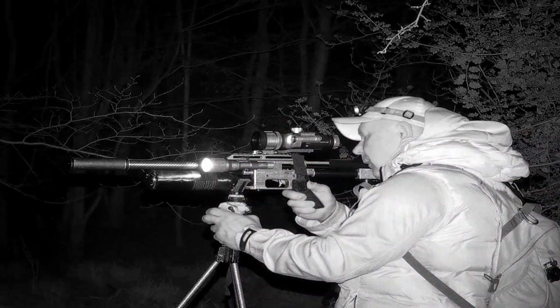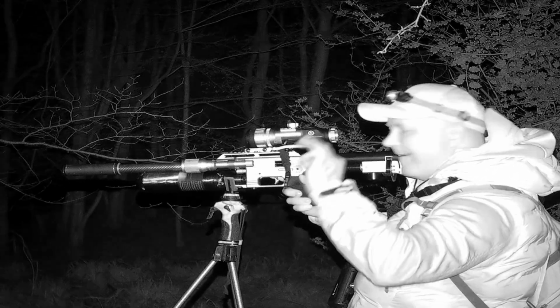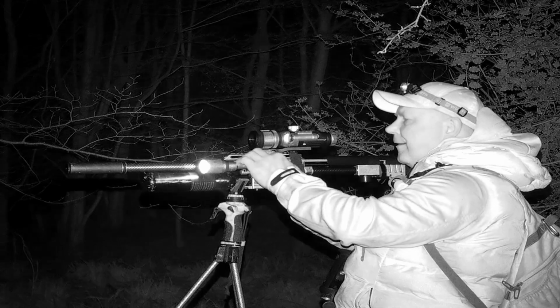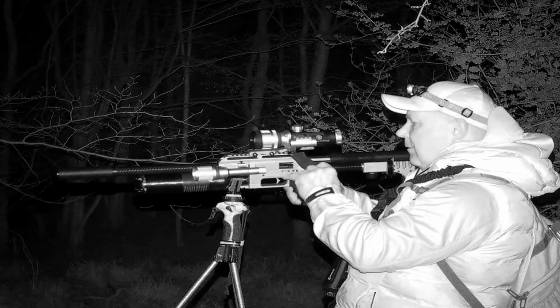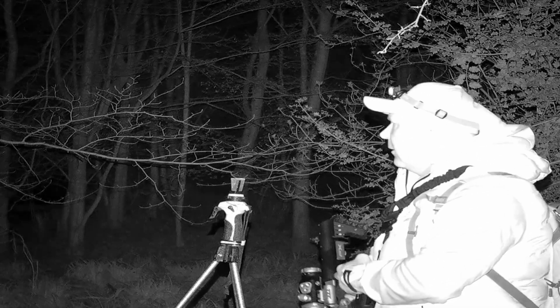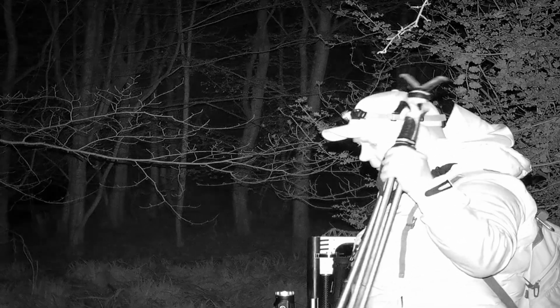So there he goes, disappearing back into the woodlands in the darkness. That was absolutely amazing to see that badger out in the wild, feeding there, coming straight towards you, and me catching him on the NV500. That was brilliant, absolutely loved it. Anyway, let's crack on and get back to the rats.